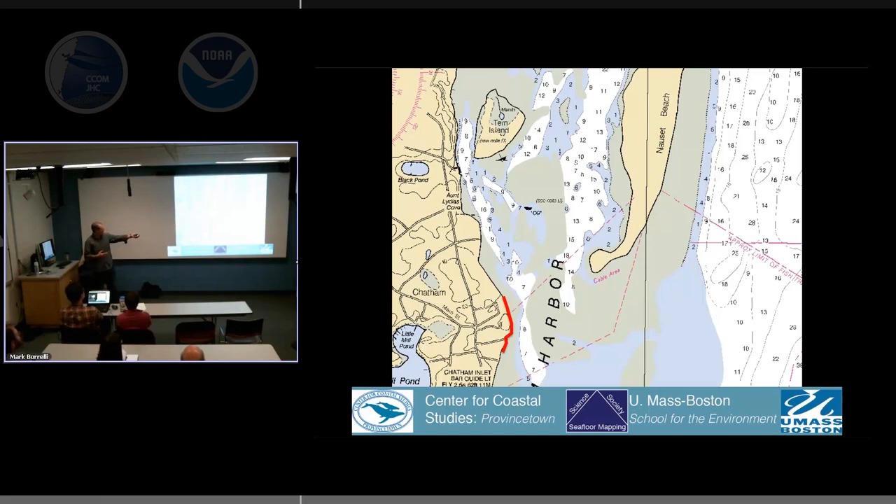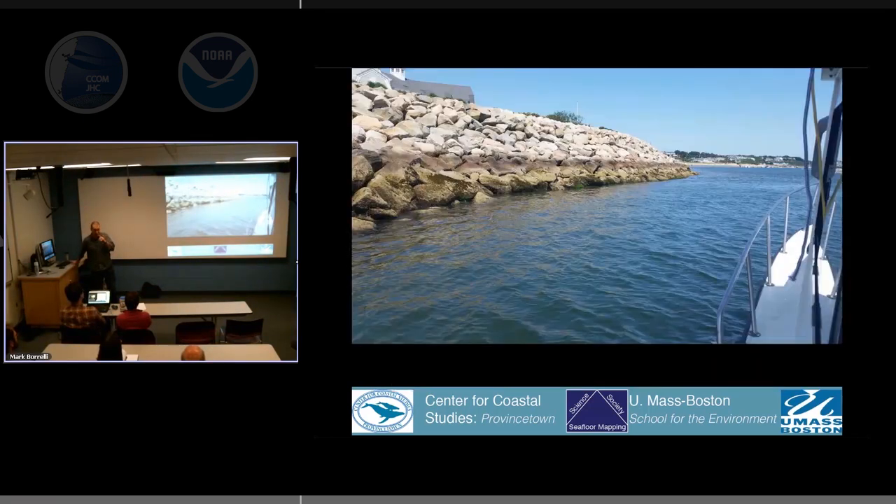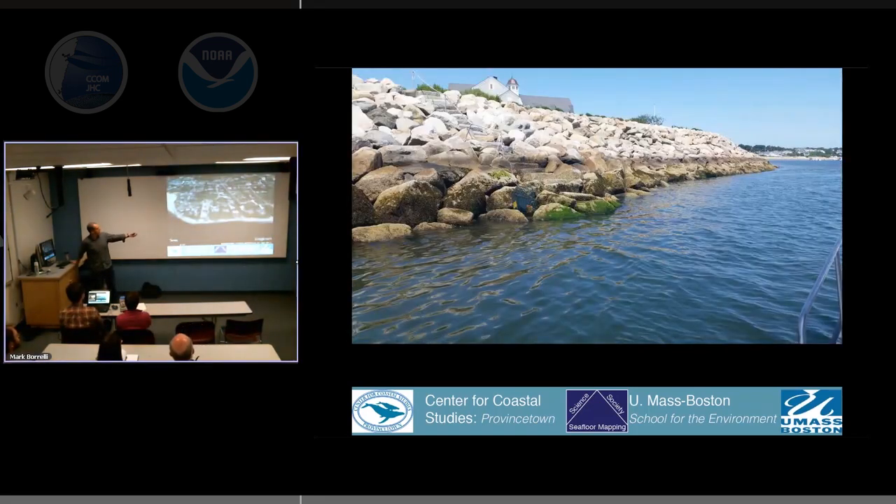A lot of water coming in. It gets really deep in here, really deep in here. But what they did, in the early 90s, is they built a revetment right at that point. So now that shoreline is not allowed to migrate anymore. It's just pinned in there, a very big revetment here.